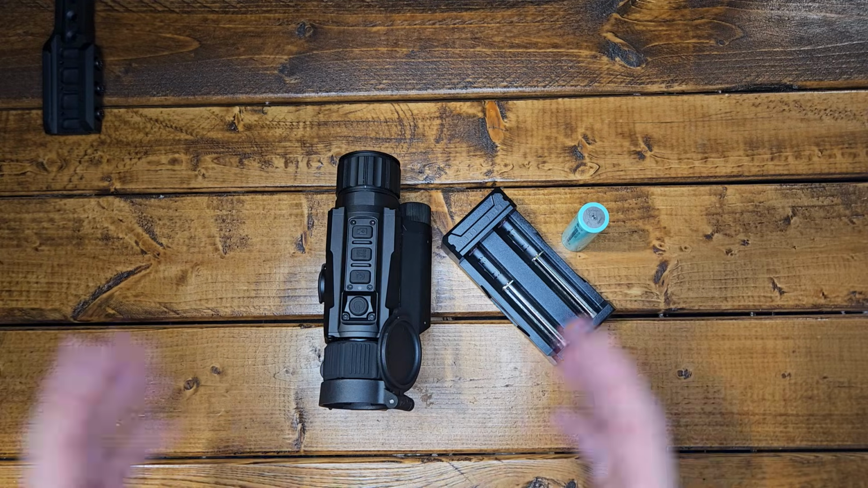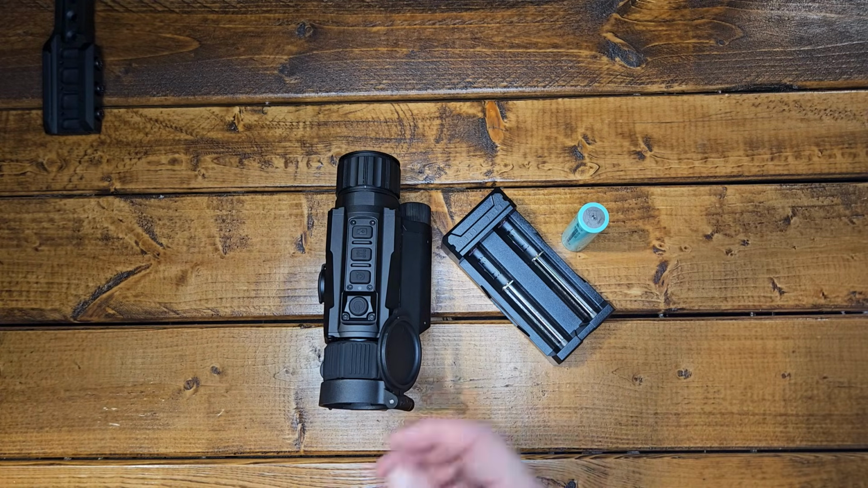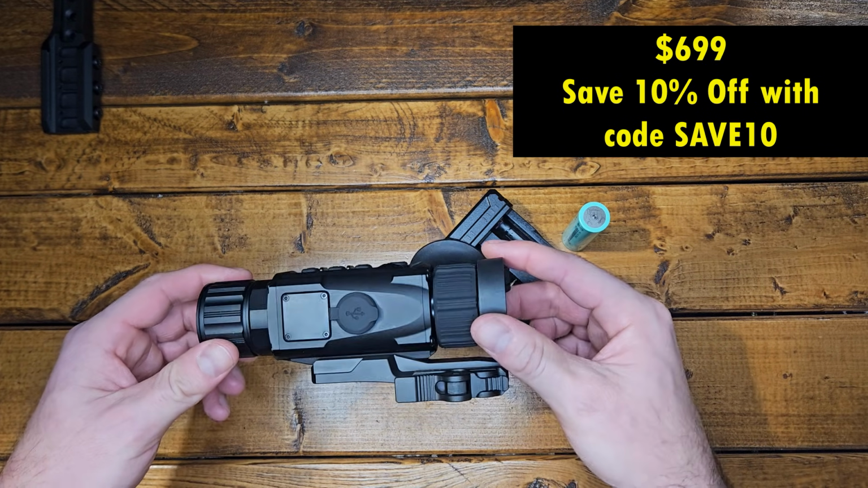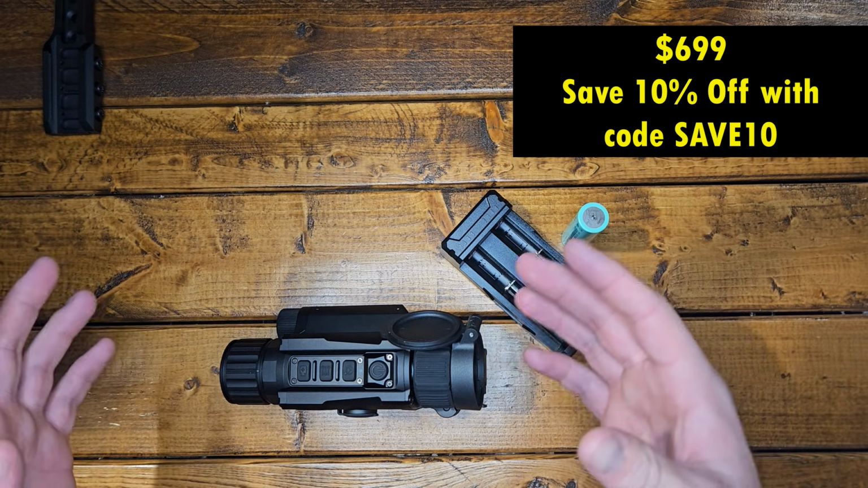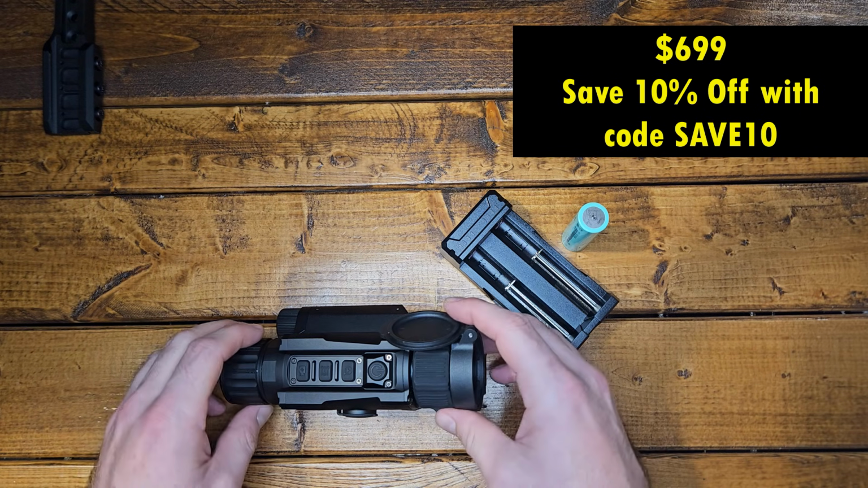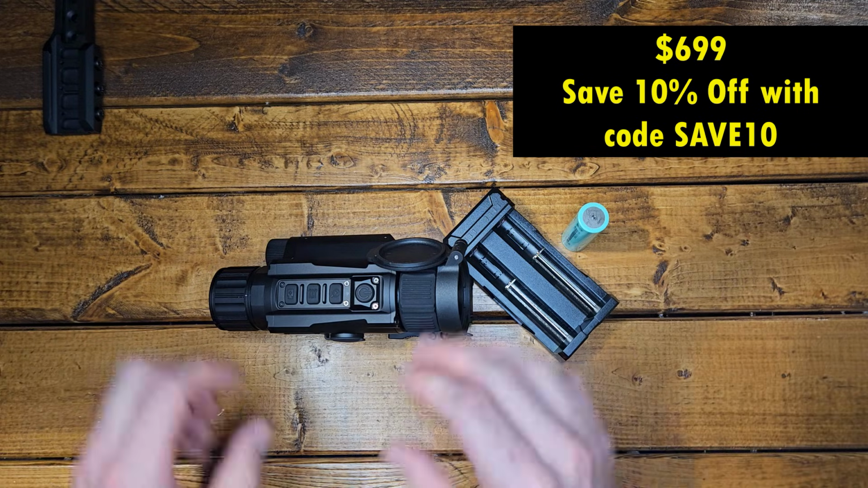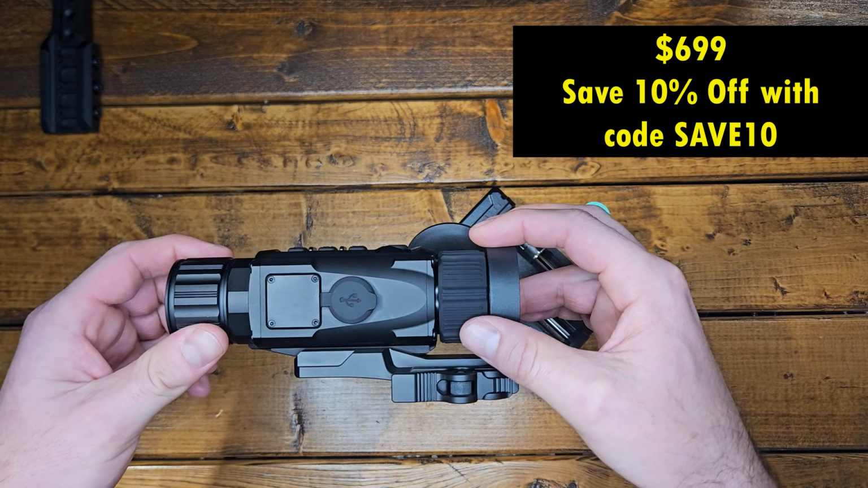Very good. All in all, I'm super impressed with the thermal. At the price point this comes in at, if you're a guy who already has night vision and you already have everything else set up and you want to get into thermal, but you're not a serious hunter or anything, this is a piece of capability that is